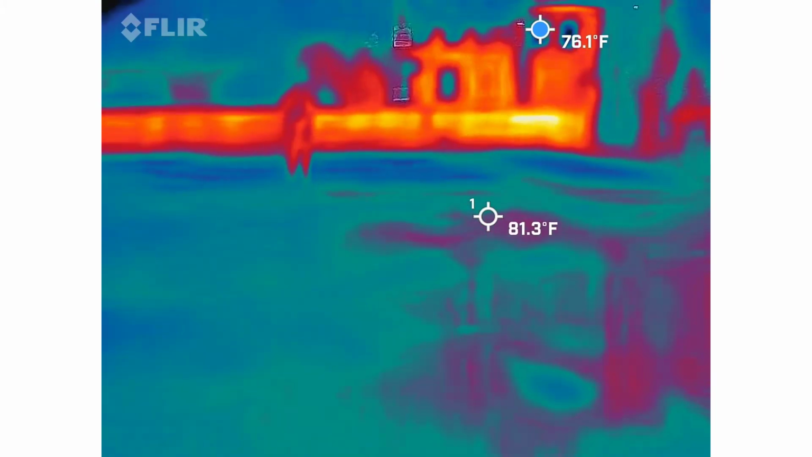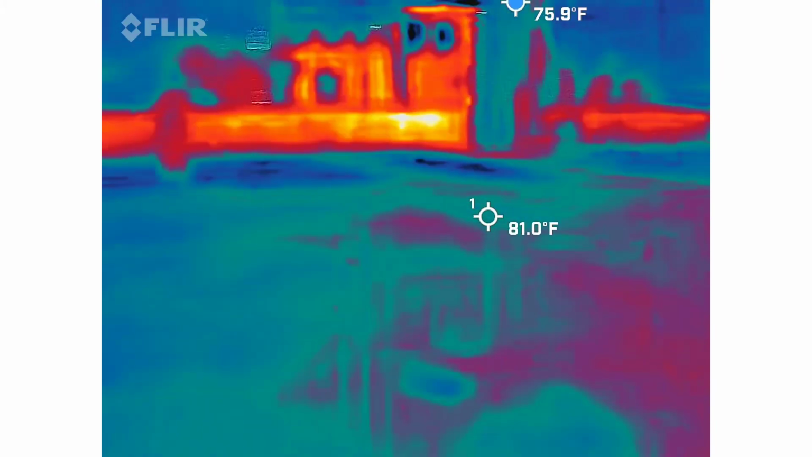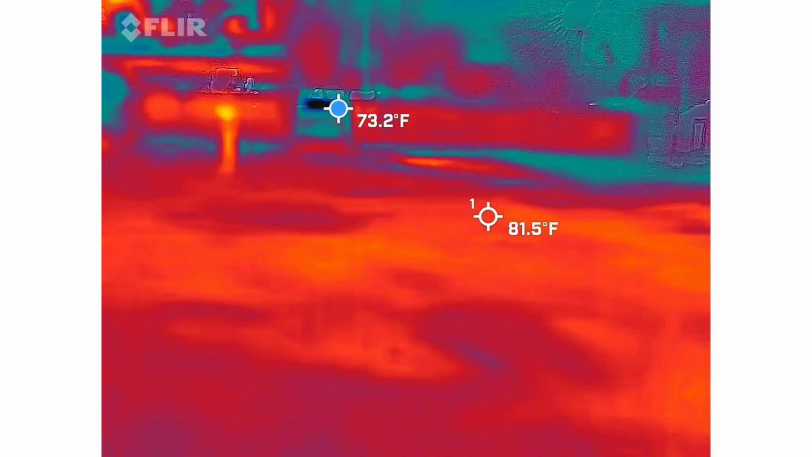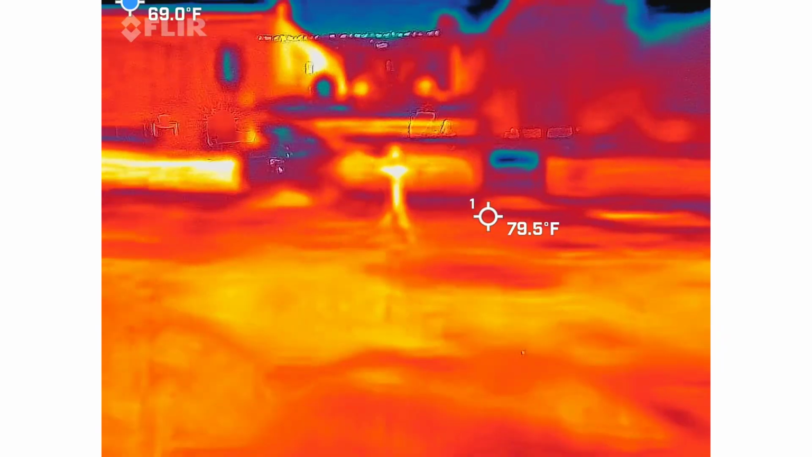Yeah, use a nail if you have to. This is why I have you guys do it. This can be a little sensitive. Every time you move, it's going to make some kind of green dot. It's almost guaranteed. Yeah, this thing isn't meant to be walked around.